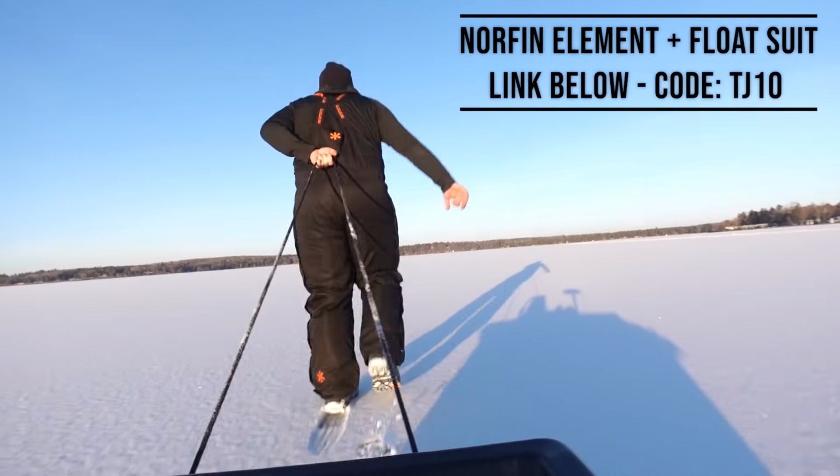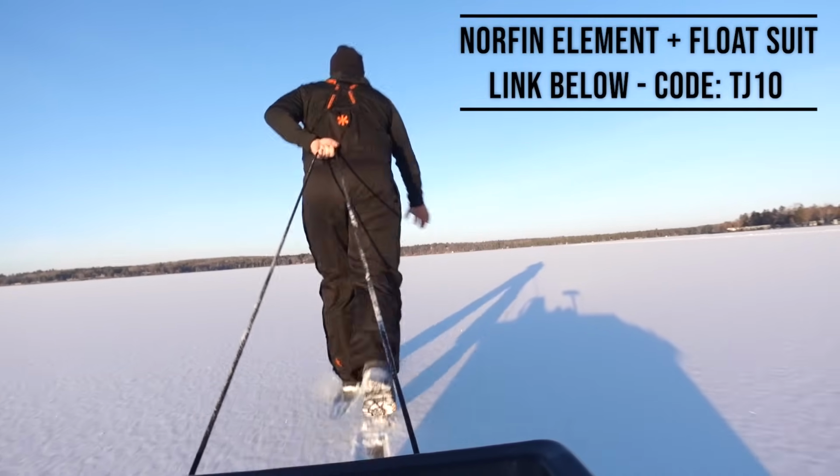Tell you what, it does feel a little weird to be fishing in the shack right now. We've had such a mild winter, so a lot of it's been walking out. Haven't really needed the shack, to be honest. It's been so warm. Now we're finally getting into that single digits and really putting on some ice, which is nice.